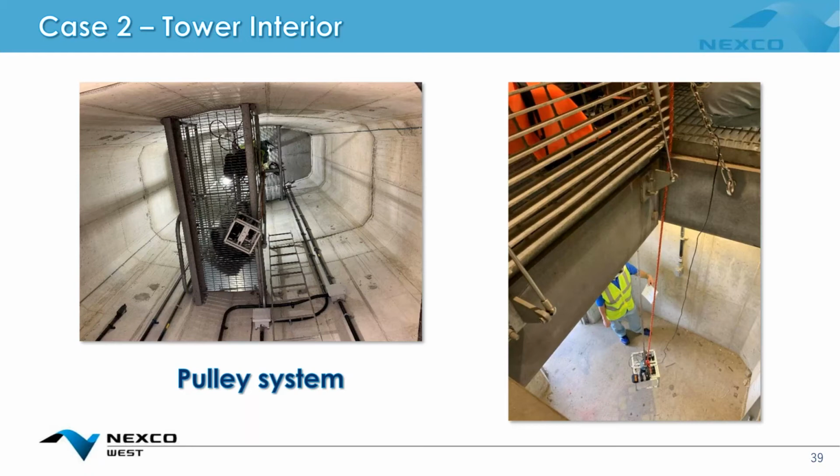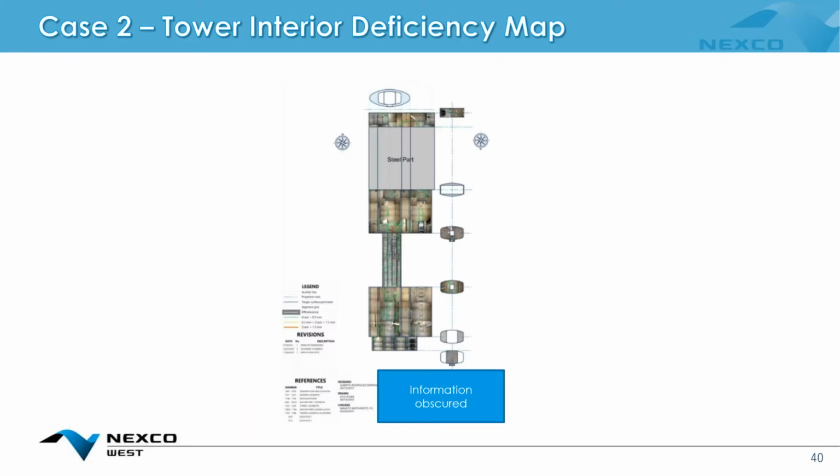So basically a camera is hosted in this box, and it's lifted up and down in increments, and basically turned in a 360 rotational direction, and individual images are taken and basically stitched together into one comprehensive map. So this is kind of what that looks like afterwards. So the interior of the column is kind of like splayed out.